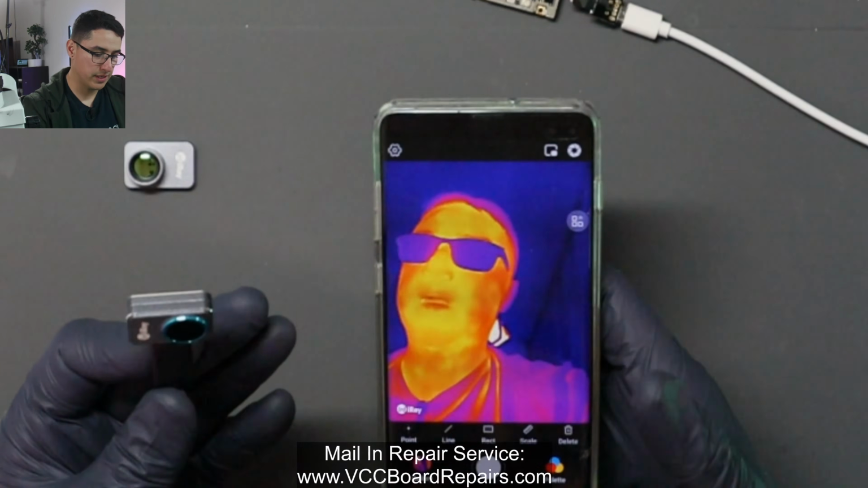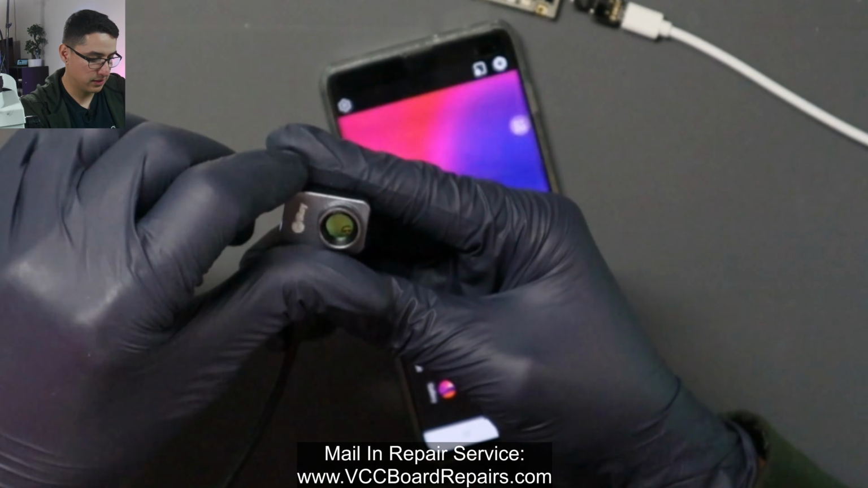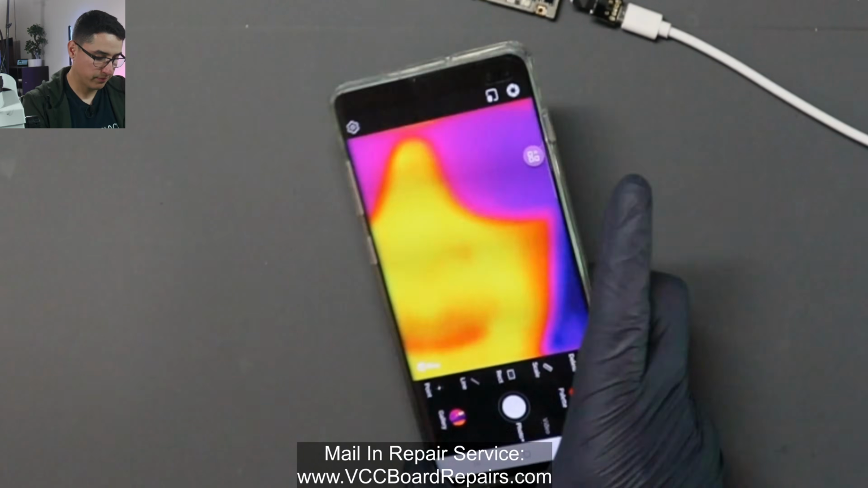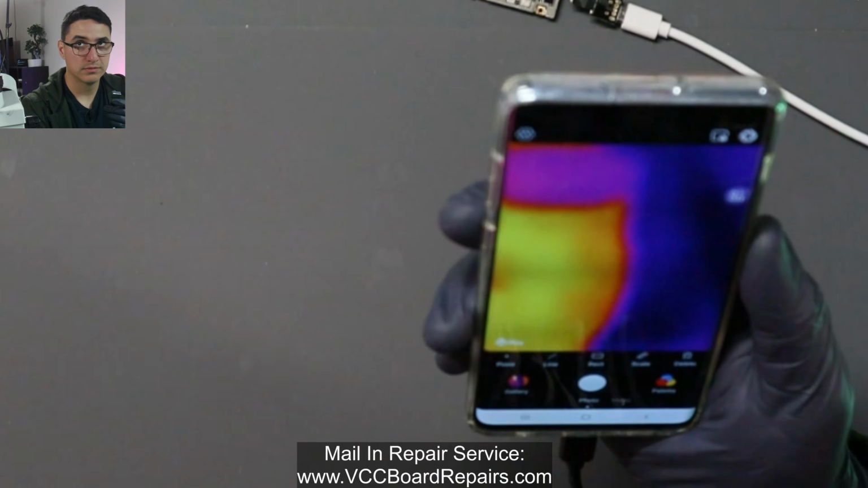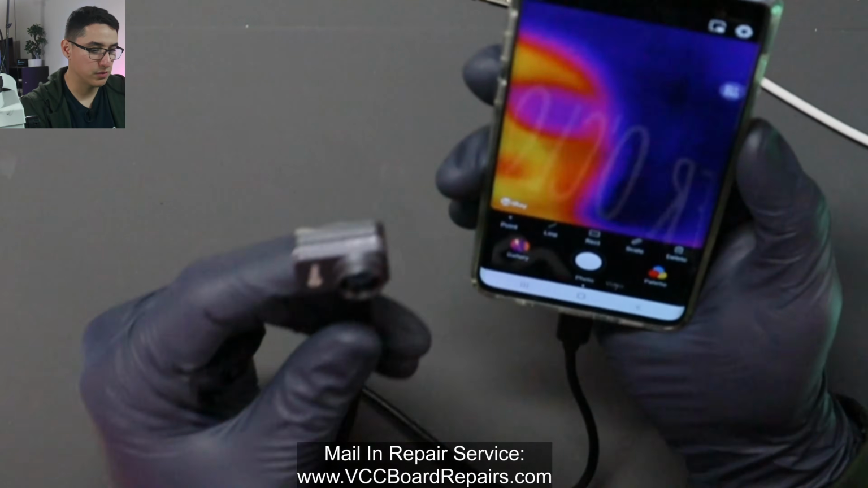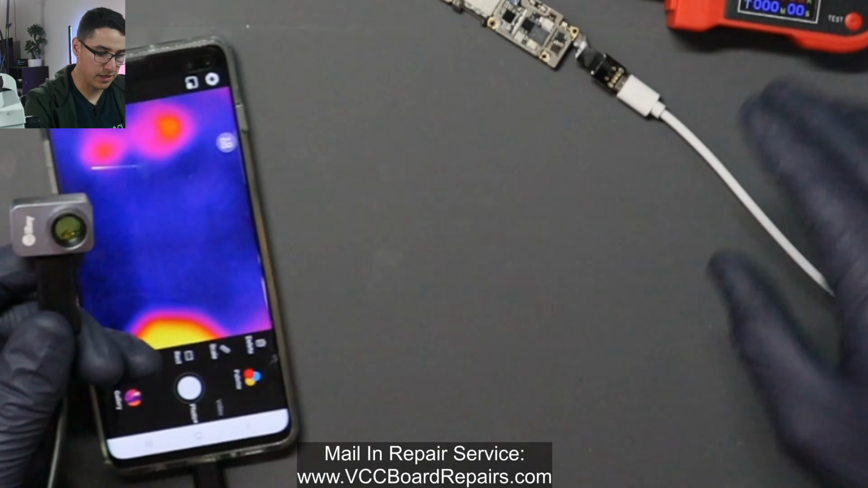So let's go ahead and grab the macro lens, stick it on there, and then you can see how it's now out of focus, so we have to be closer to an object. So let's get a board and see how this works.